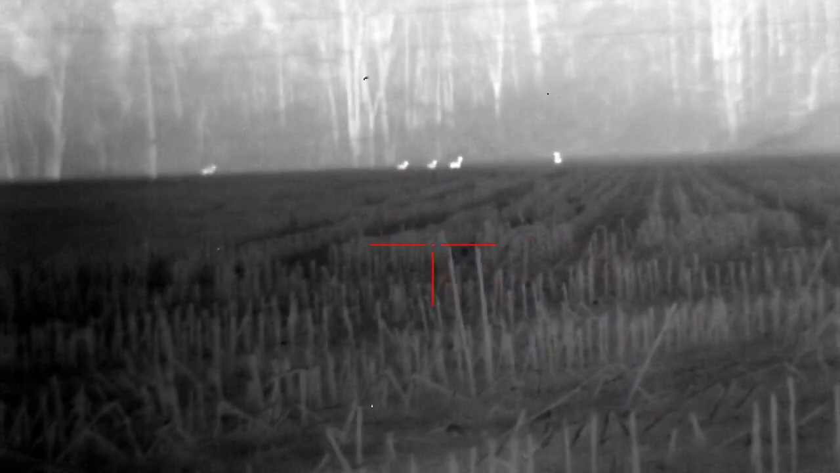But you could definitely pick them up in that little thermal scope, which I keep calling a scope. It's just a little thermal lens. But just an absolute pile of deer, and then something else right there working. I don't know exactly what that is. It's a lot smaller. But we're gonna start out with a howl right here and just see if we can get something fired up.